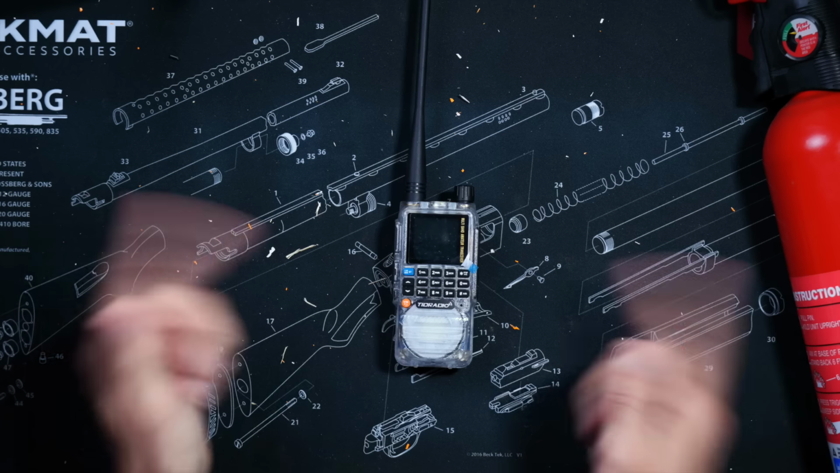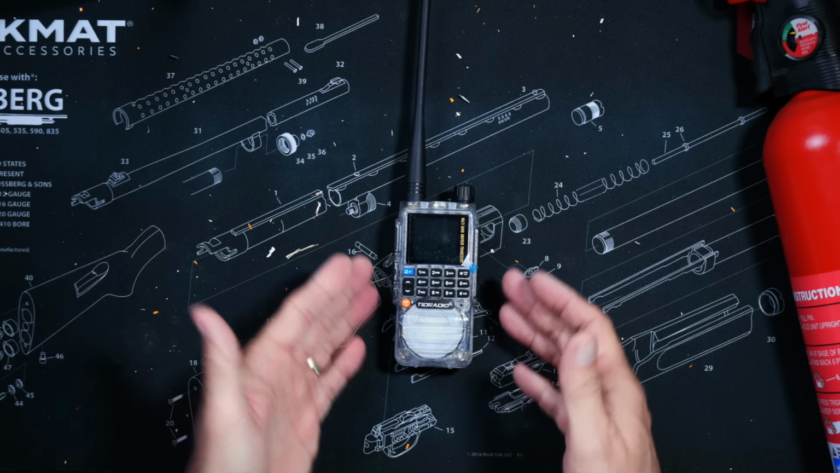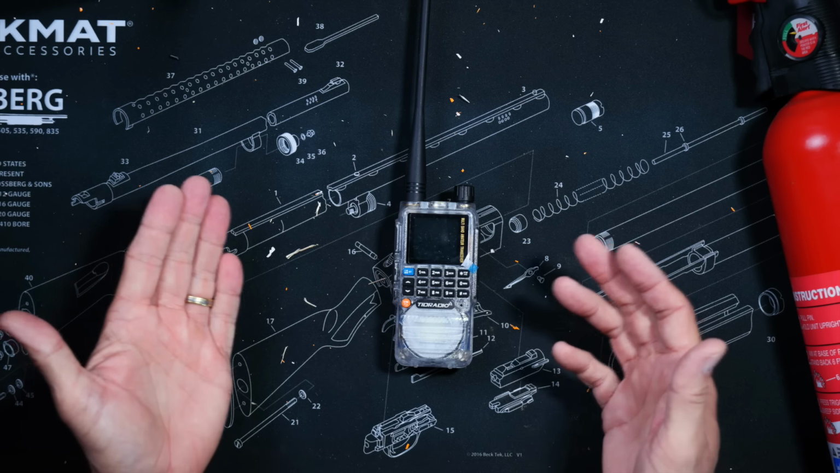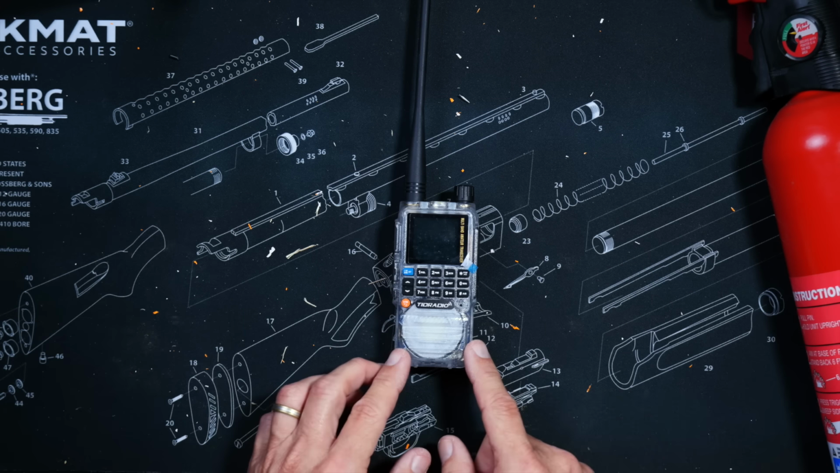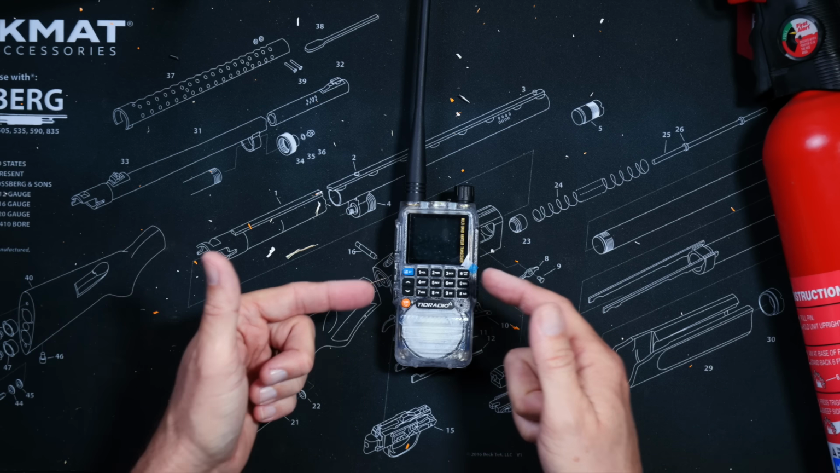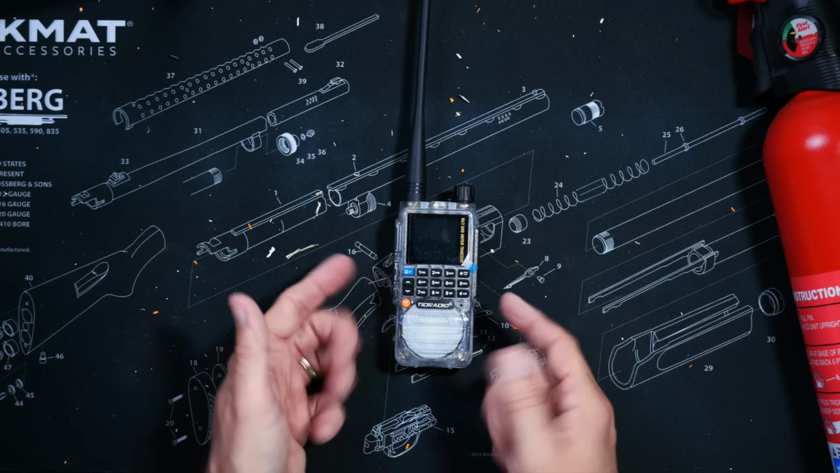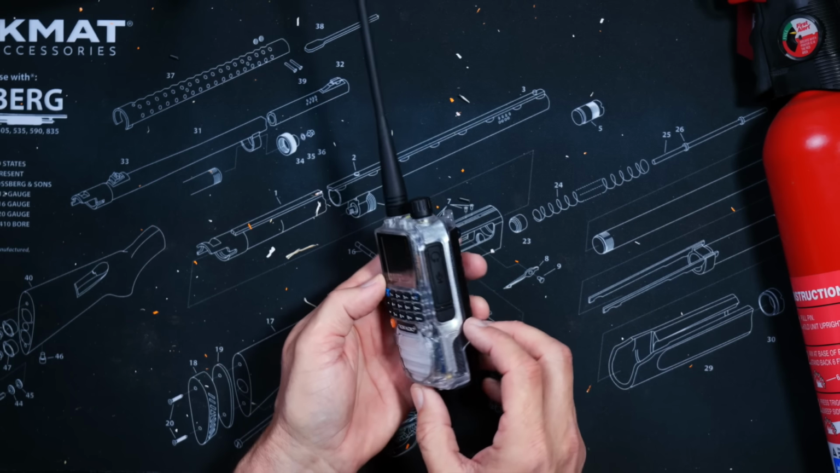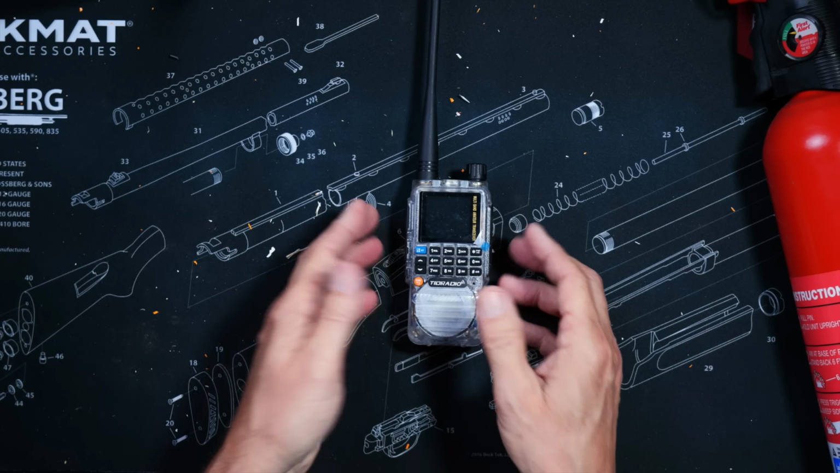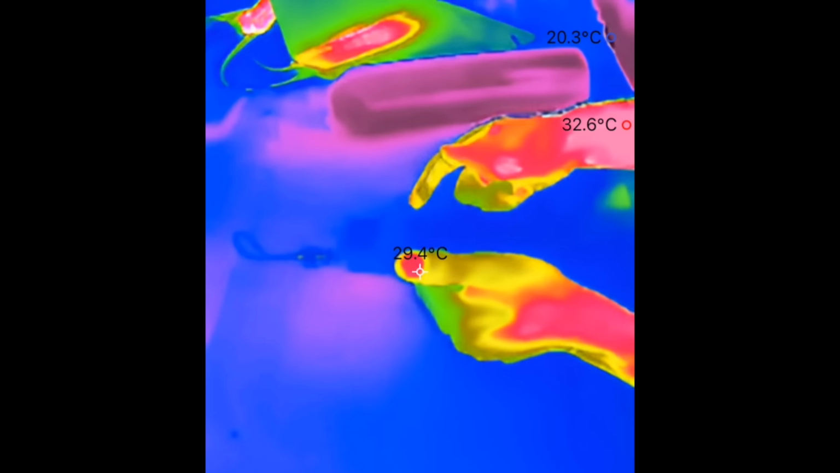This is a TID Radio TDH3. I think it cost about $30 of monies, and I got it for free a year or so ago because I'm a YouTube superstar. And today, I am going to sacrifice it for views, likes, and non-educational purposes. I picked this radio because it has a clear case, so if the innards start melting, we will all get to watch. And I even have my thermal imaging camera so we can get the predator view.